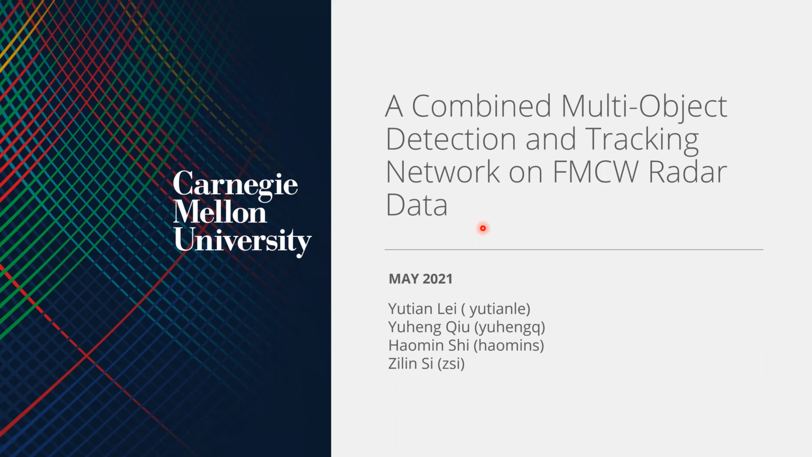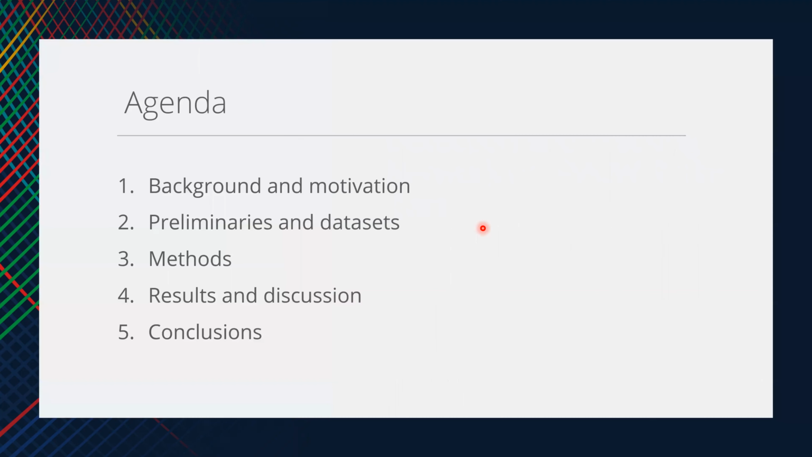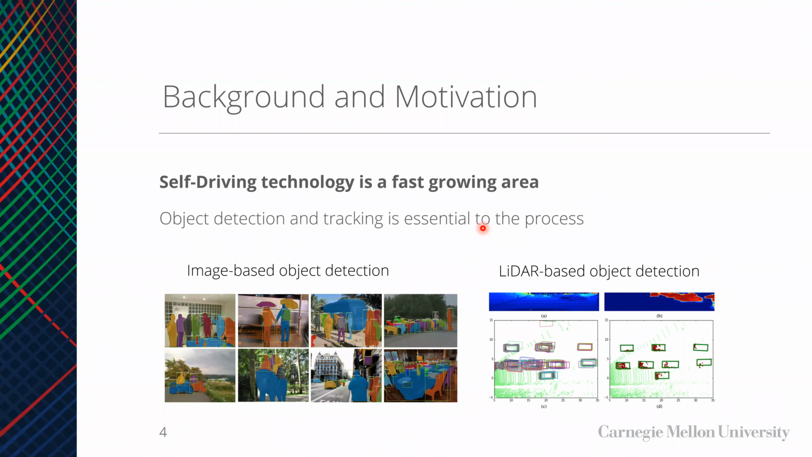Hello everyone, today we are going to talk about our project, a combined multi-object detection and tracking network on FMCW radar data. We will introduce our work from the background and motivations, the dataset we used, pre-processing of the data, methods, and results. Autonomous driving is now a fast-growing industry.